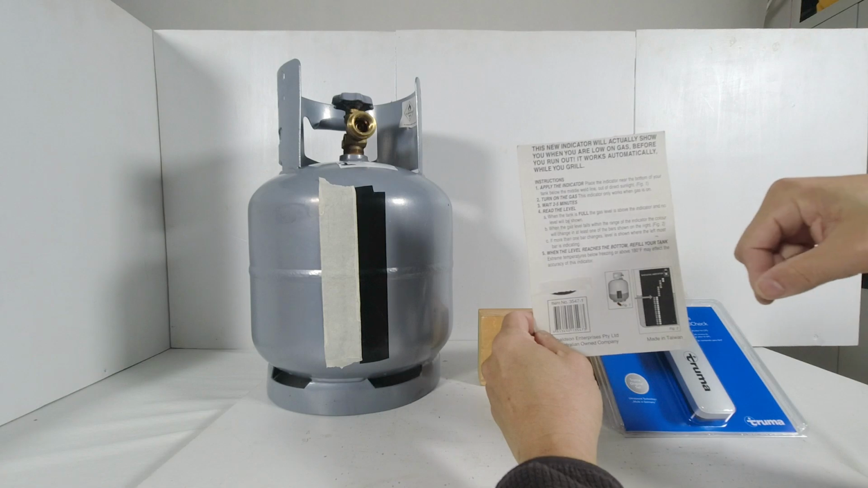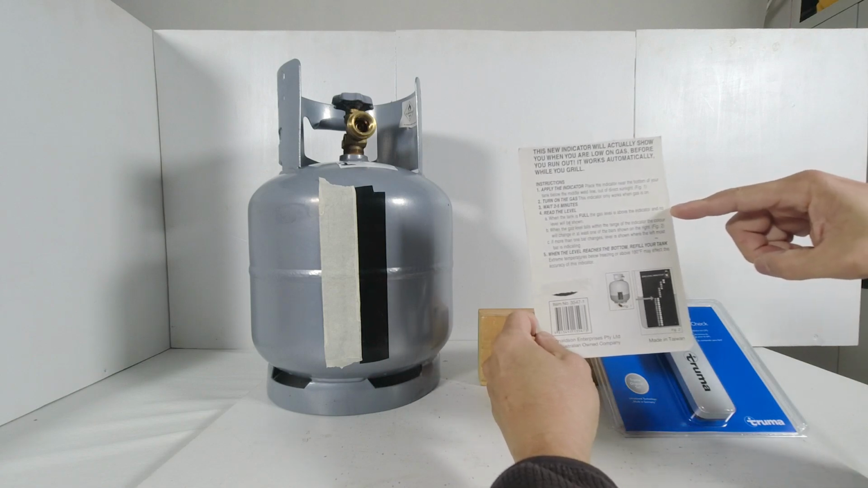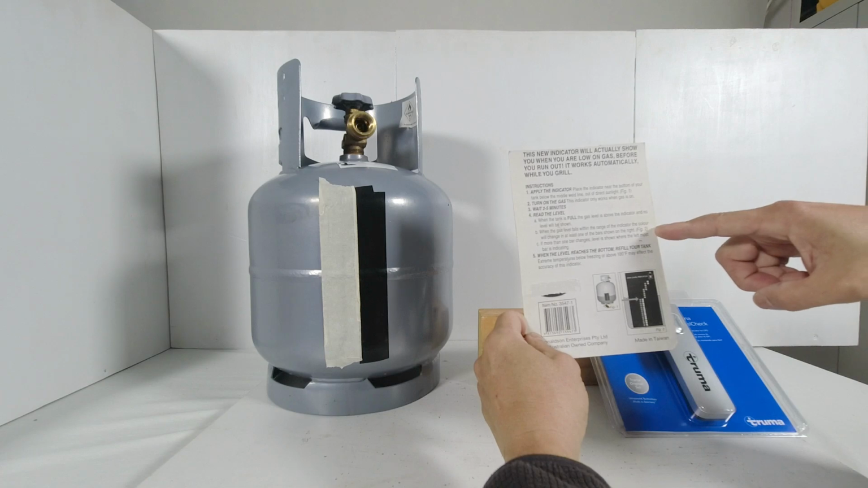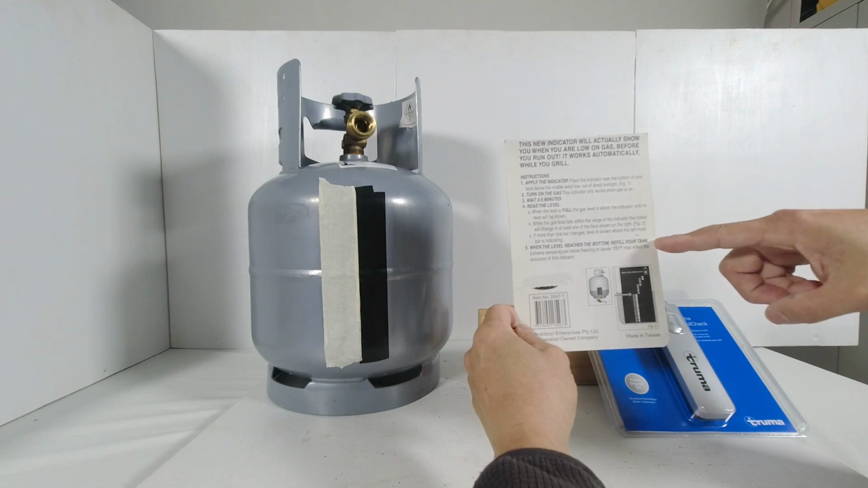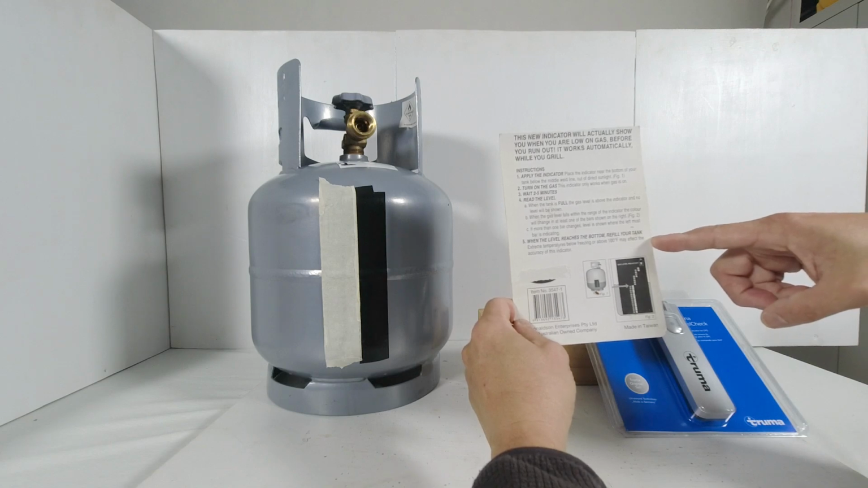Then to read the level, when the tank is full, the gas level is above the indicator and no level will be shown. When the gas level falls within the range of the indicator, the color will change in at least one of the bars shown on the right. If more than one bar changes, a level is shown where the leftmost bar is indicating. When the level reaches the bottom, refill the tank. Extreme temperatures below freezing or above 100 degrees Fahrenheit may affect the accuracy of this indicator.